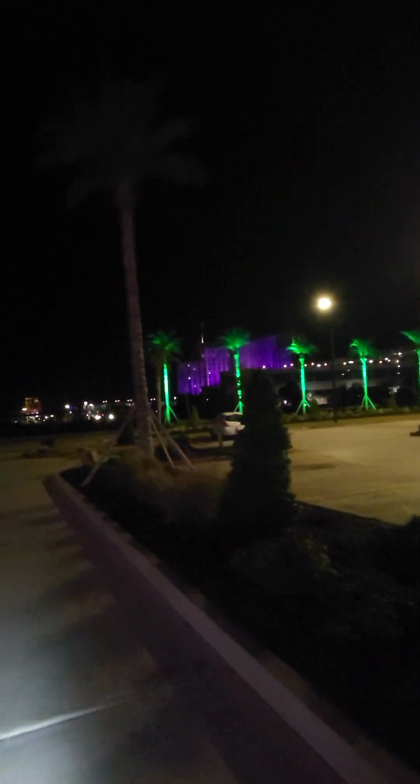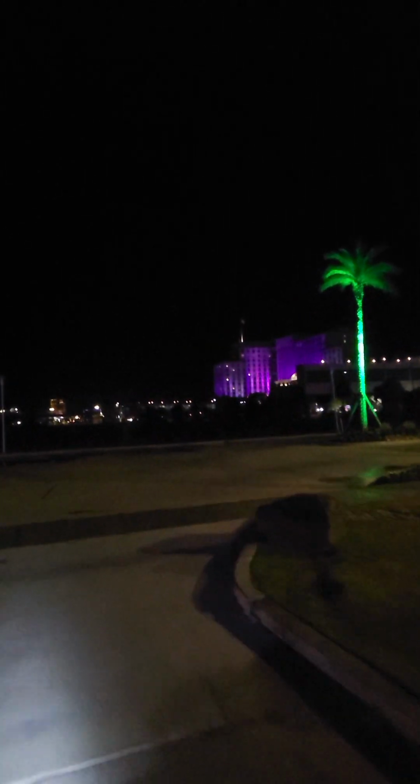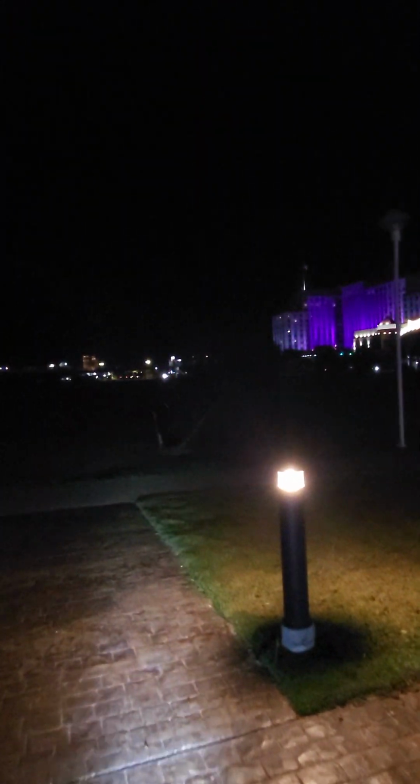One of the staples of the Mississippi Gulf Coast's casinos, resorts. We've got a Shake Shack there. I've yet to eat there, but definitely have to check it out.